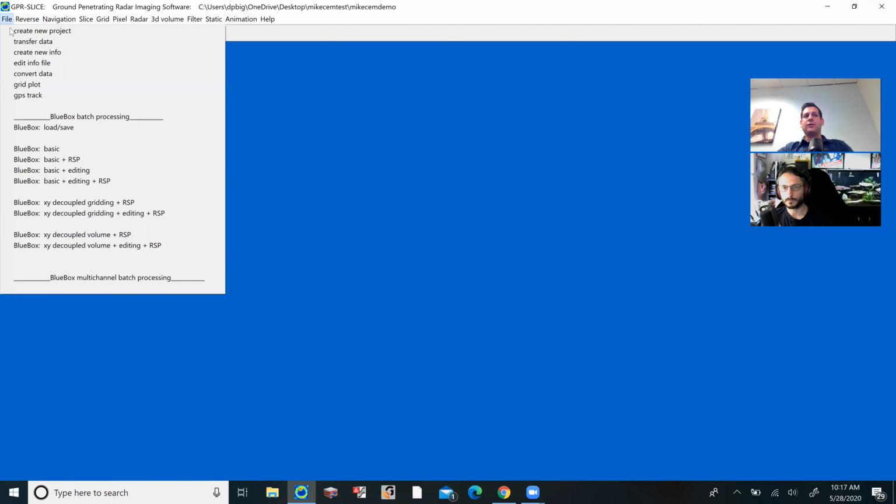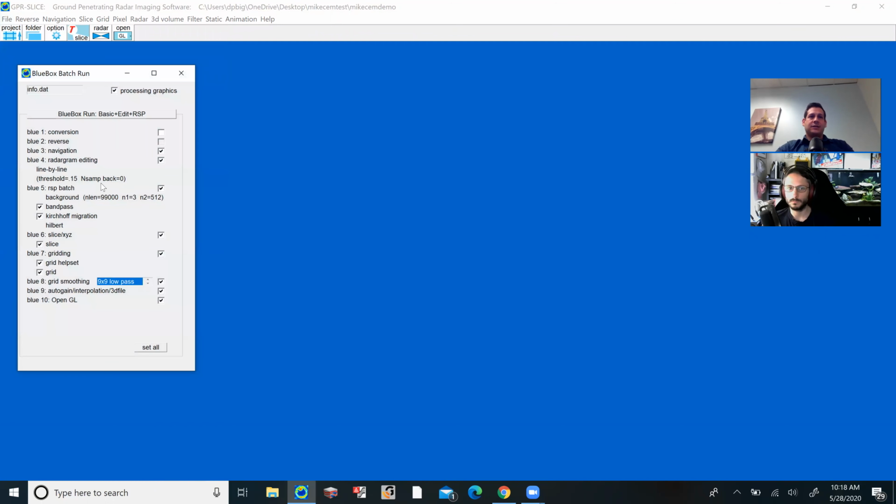And so you can tell that as we've gone down, I just keep going back to this file menu. I created my new info file for my project. I edited it. I converted the data. I looked at my GPS track. If I did a grid, I would just look at the grid plot instead, but I did my GPS track. And all I'm going to do is go to this set of what we call the blue box, and it's going to roll me through my filtering steps and my plotting steps. So it's only going to take a few minutes now.